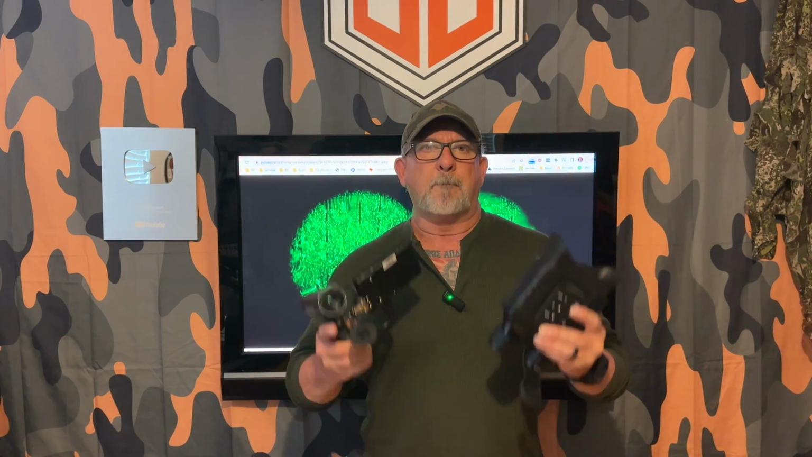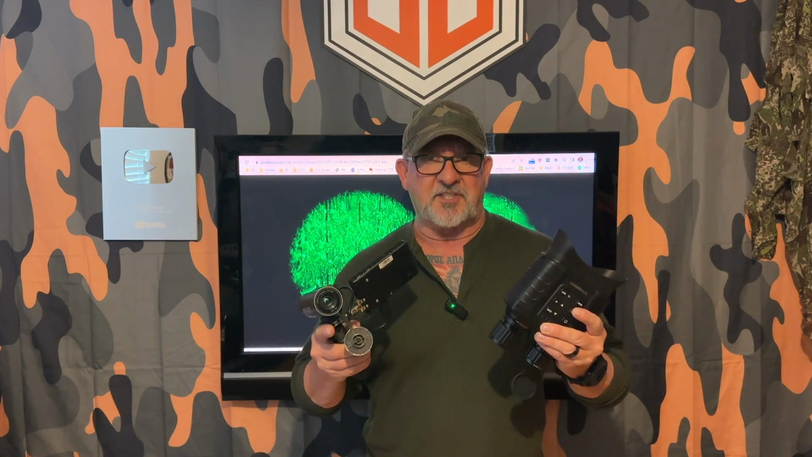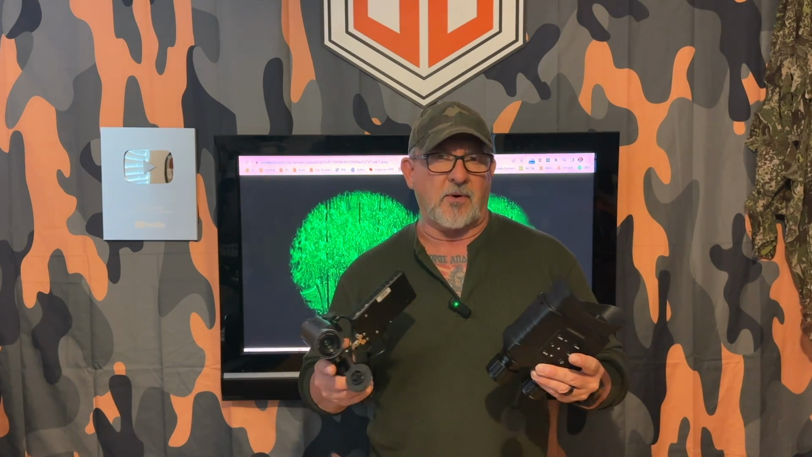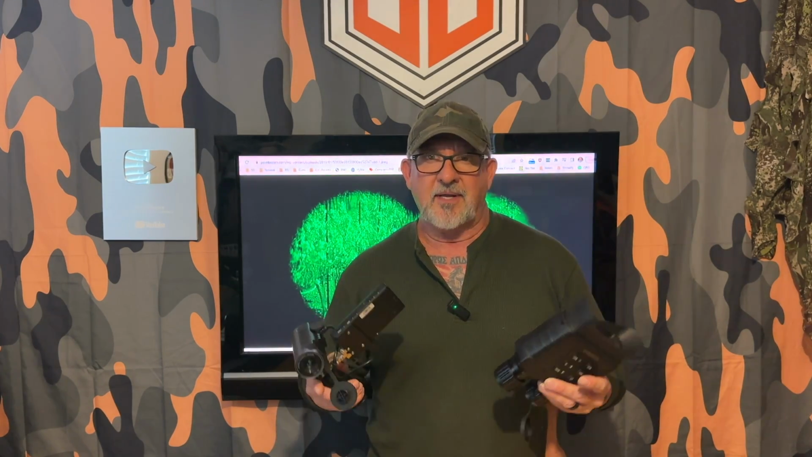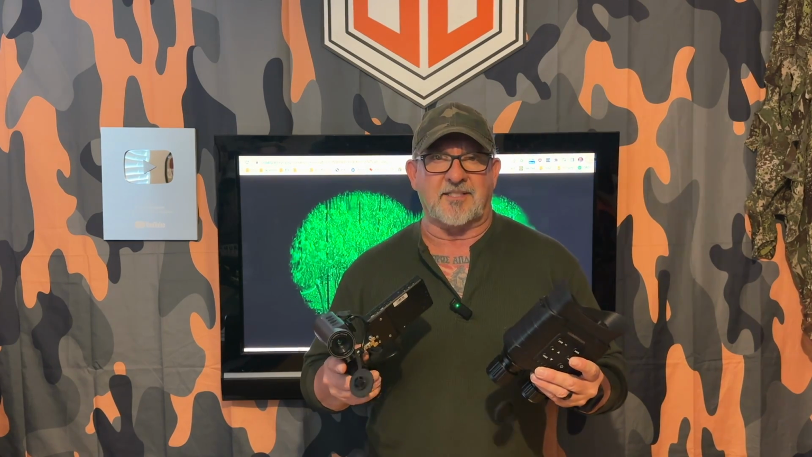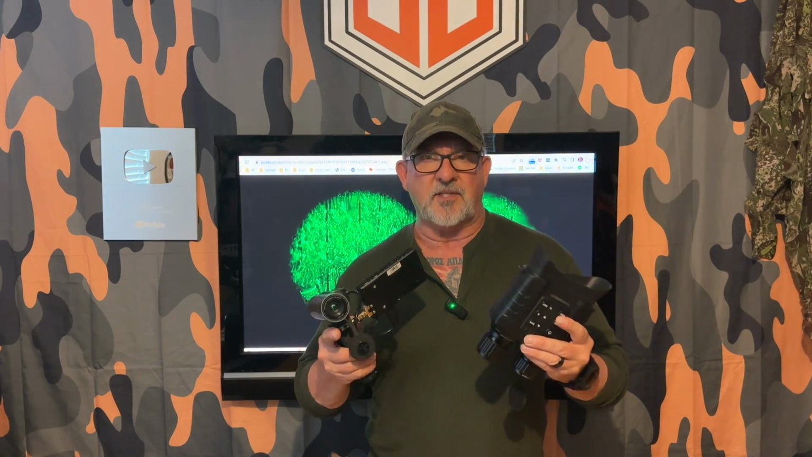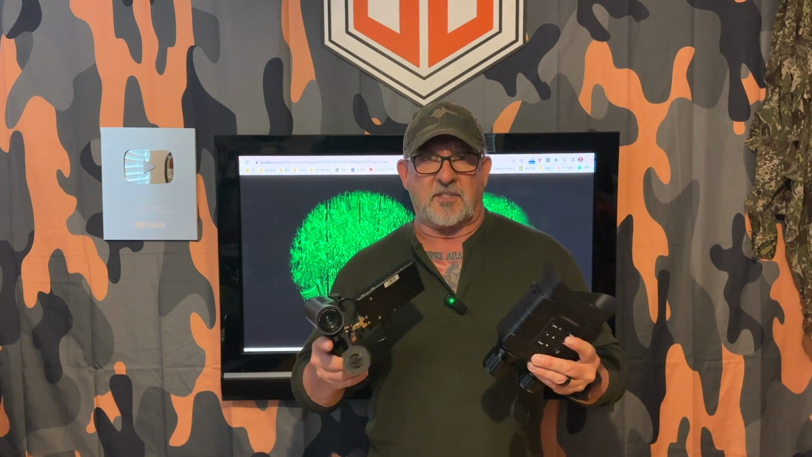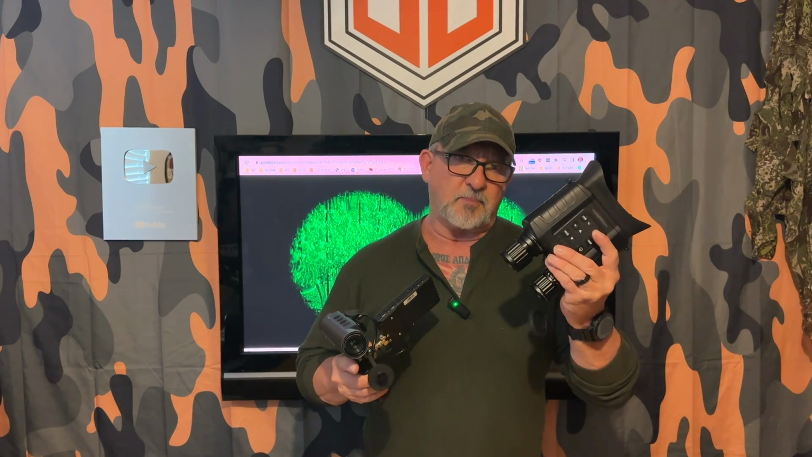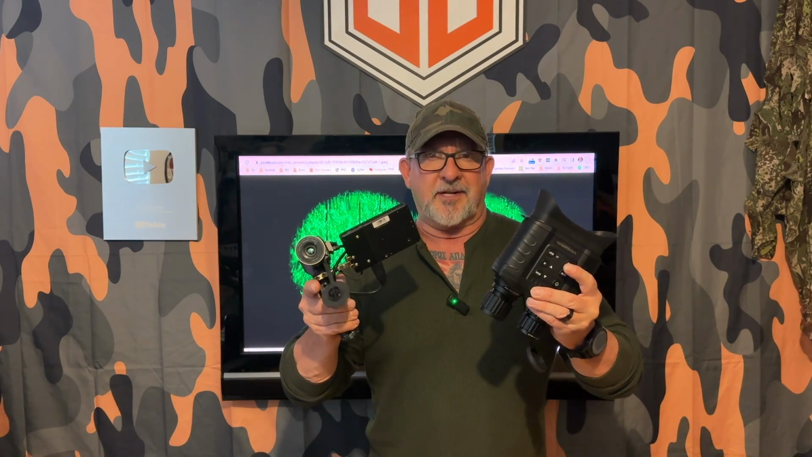The answer is both. For right around $1,000, you can gain a serious force multiplier over people who cannot see you or see anything at night for that matter. $1,000 for these two devices. This technology would have cost many thousands of dollars not too many years ago. It's amazing the quality you can get for such a small investment, which is why we pitted budget thermal against budget IR. And at the end of the day, budget both is the way to go.